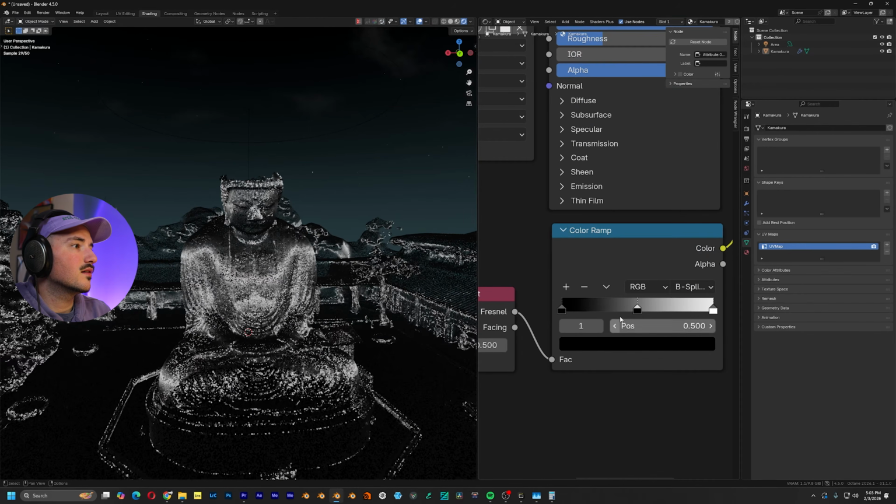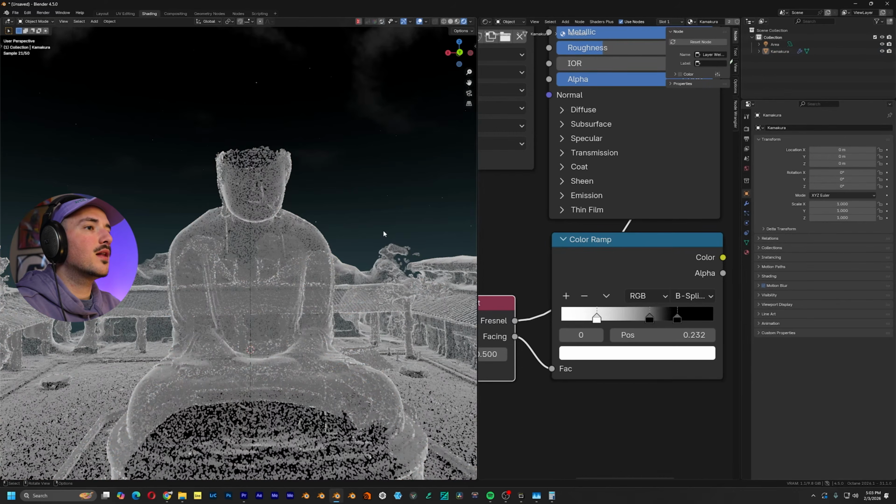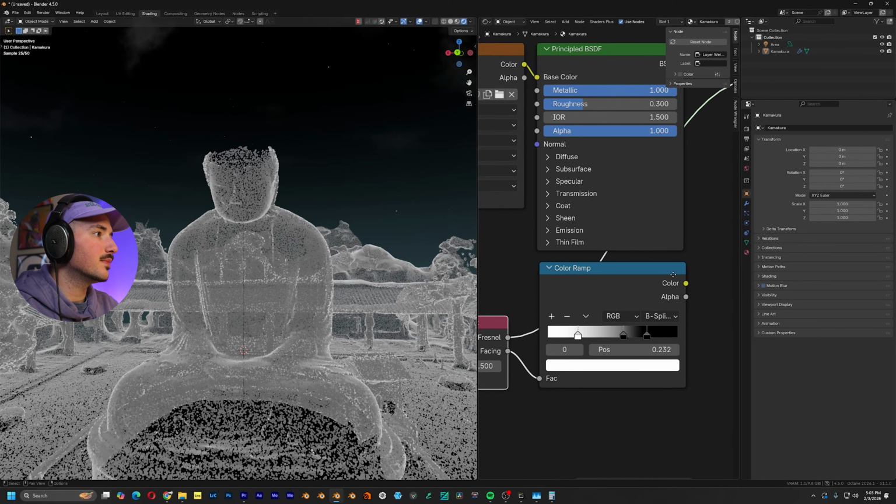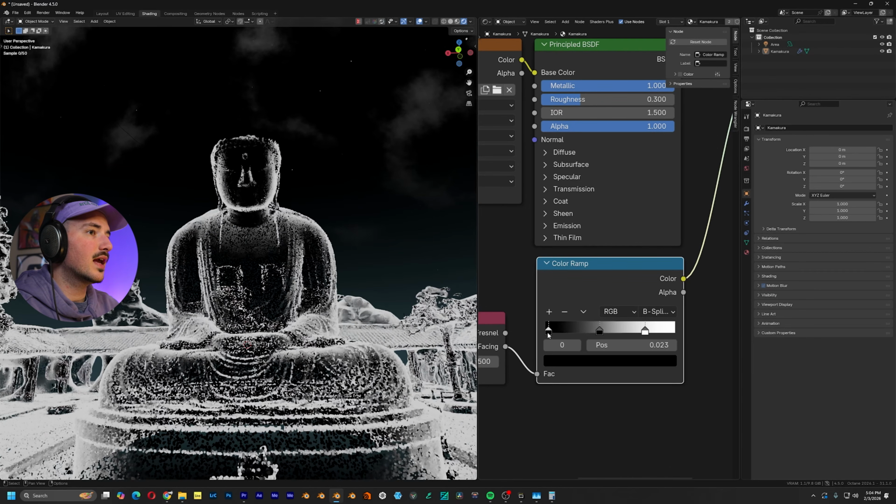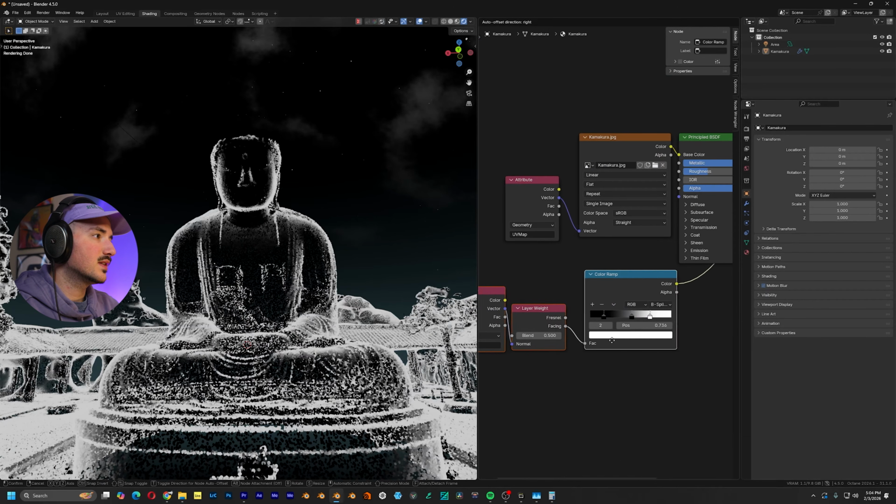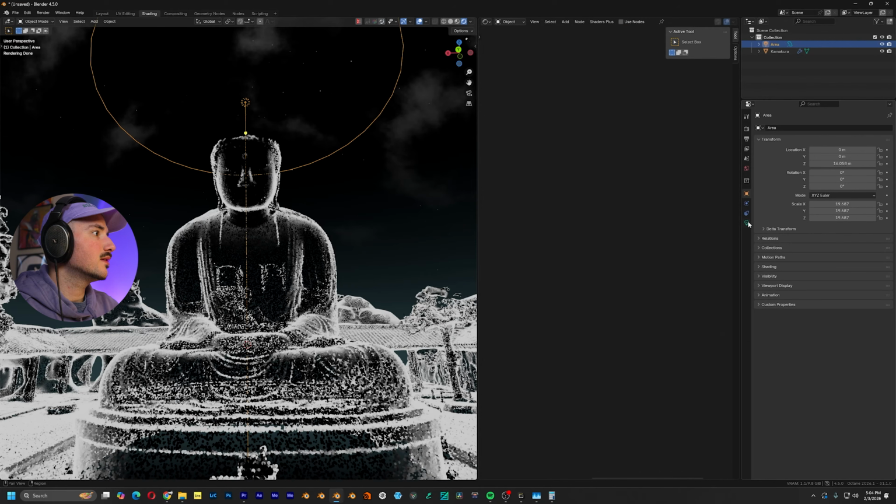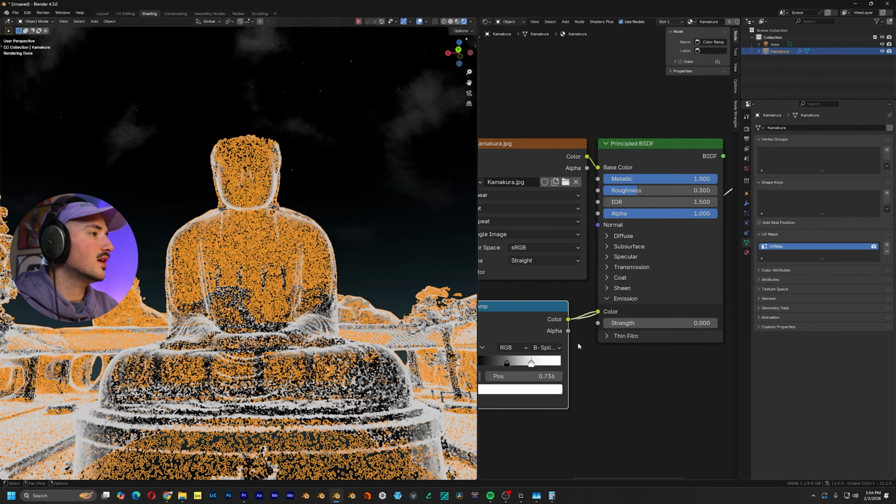And I'll do my standard little color ramp here. Okay, I think I applied rotation and now it works fine. So just make sure to apply rotation. That was a little bit funky, but now it's working properly. So you see we have that edge glow now, which really just brings everything together once I plug this into emission. And I'm actually gonna grab the light color so everything is consistent with this shading.